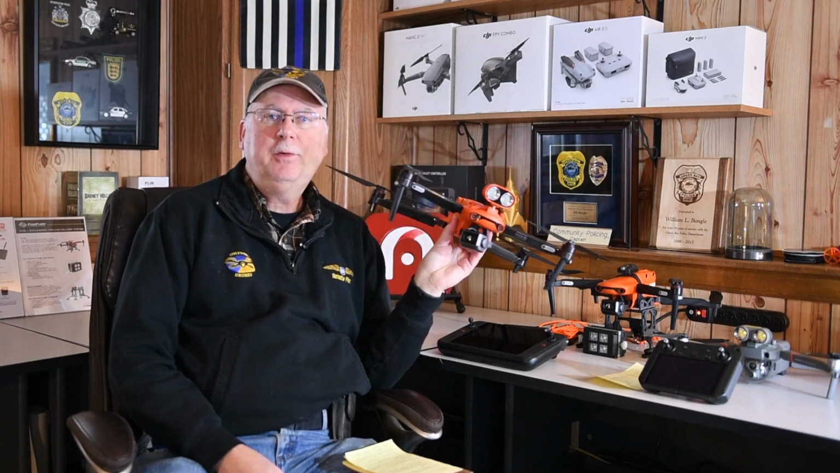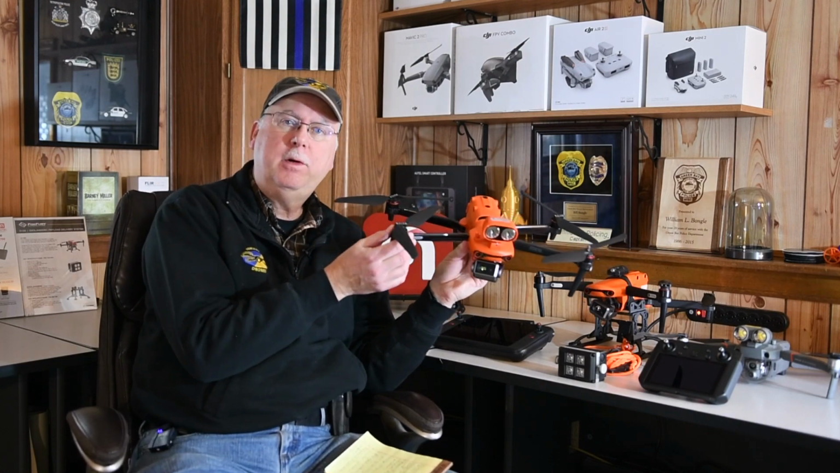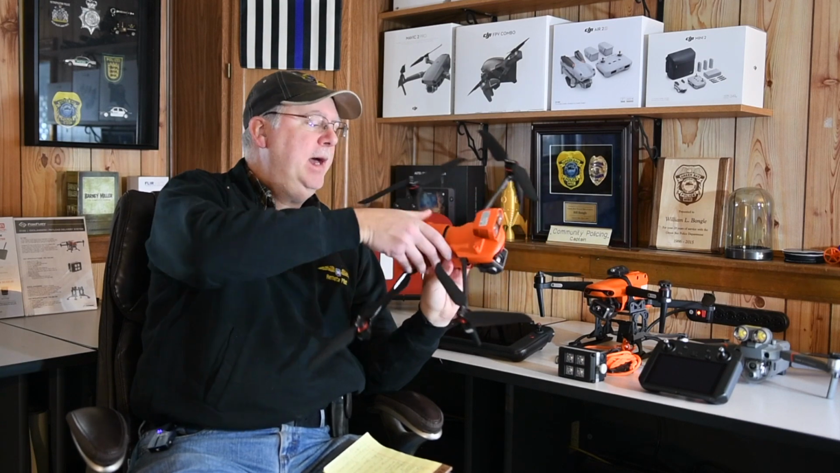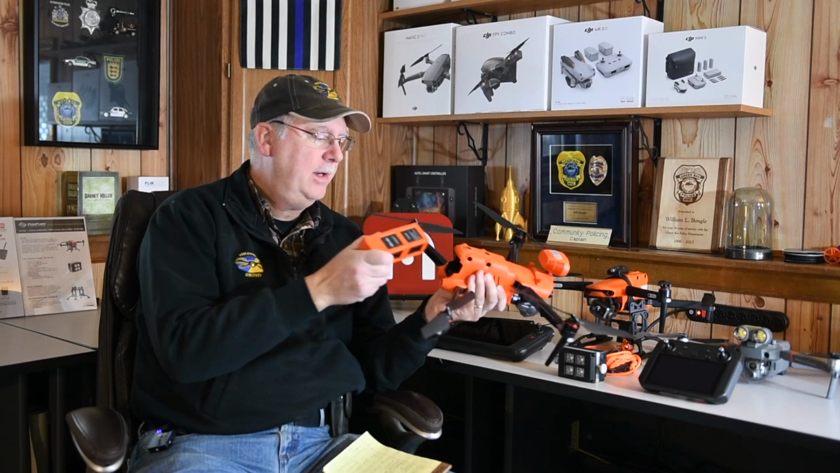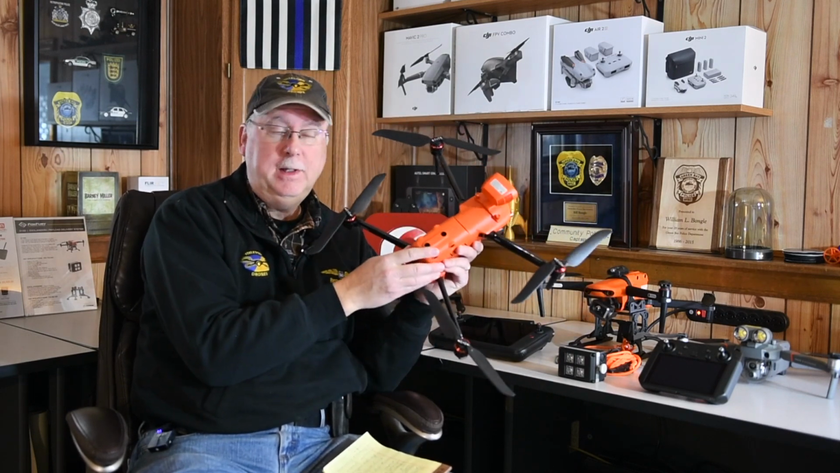Okay, so what are some reasons you might choose the Autel over the DJI? The first being it's a larger airframe, it has larger motors, has more lift capability, and longer flight times. The battery system is a larger battery, so you have increased capacity. The airframe is orange. It's very easy to see in the sky.